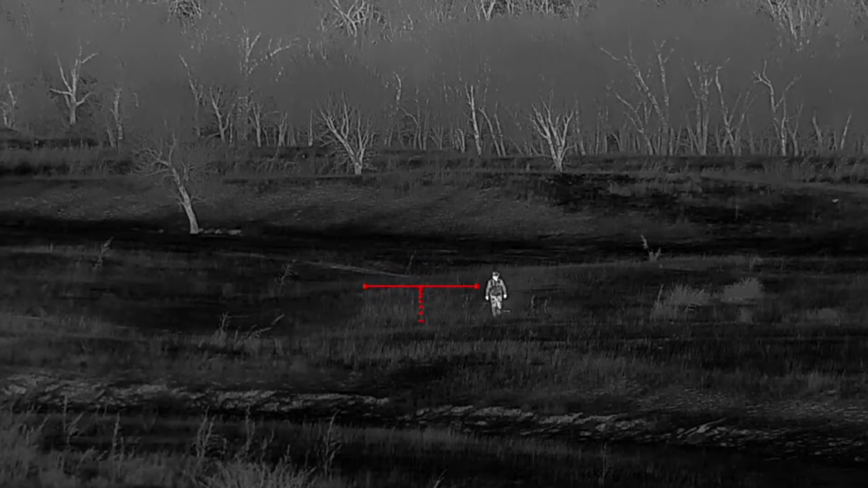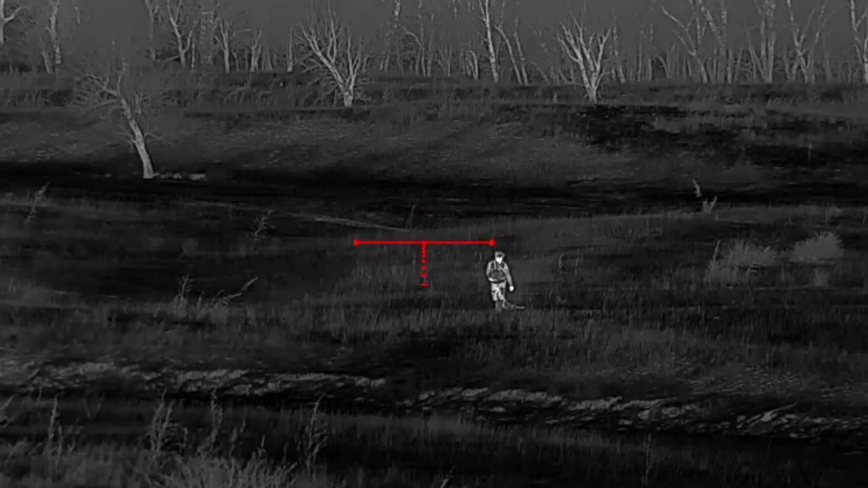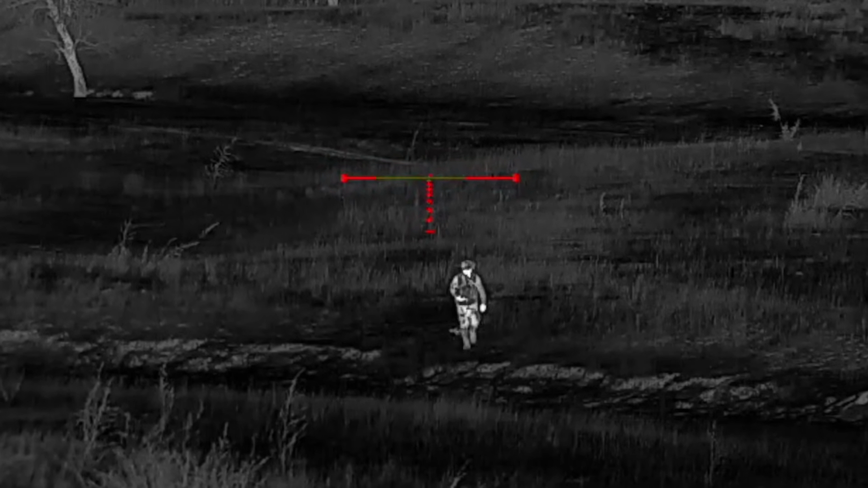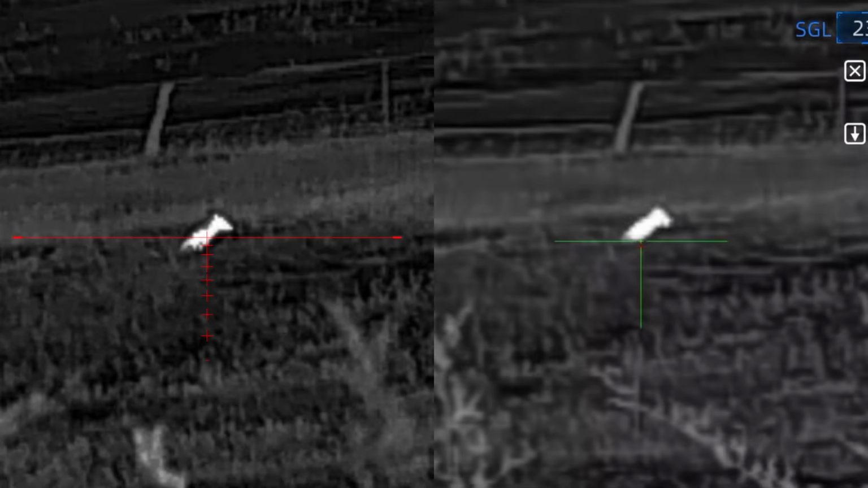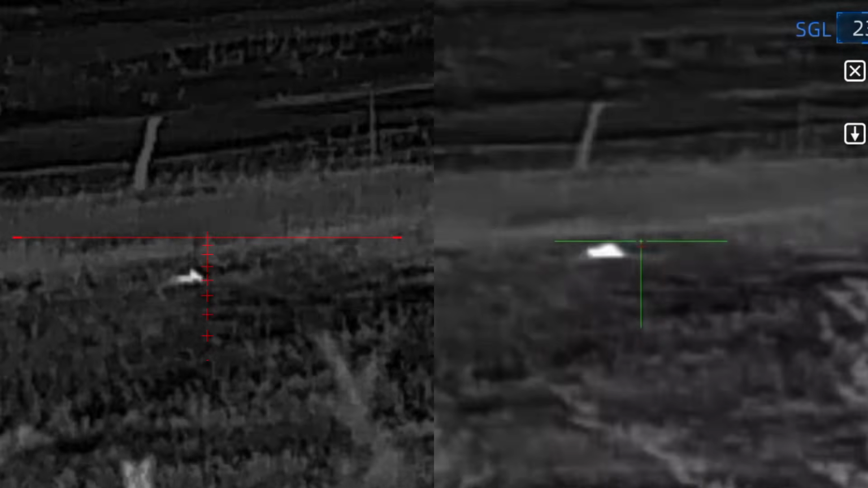What the hell's that light down there? You know what he's saying? What'd you say? What's that green light out there? That's the laser he has on the gun. Oh, I was like, what the hell? Got something green coming out of the bushes. Look at him. Hardcore. No, I had to get my recording turned on. What's your range on him? Yeah, one, two, three.